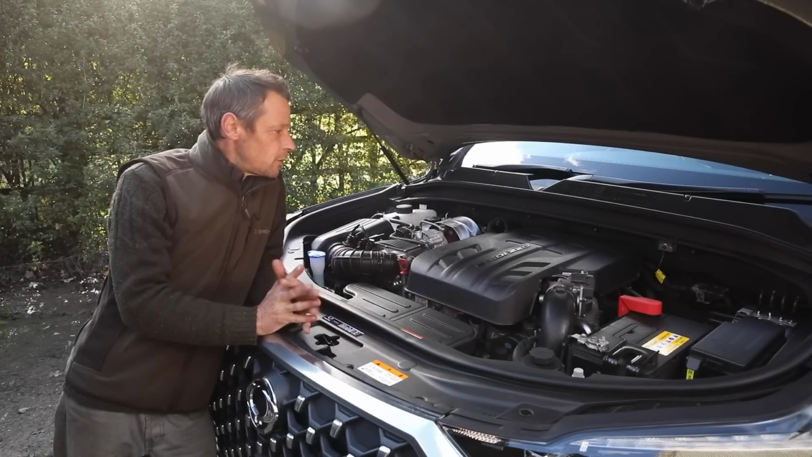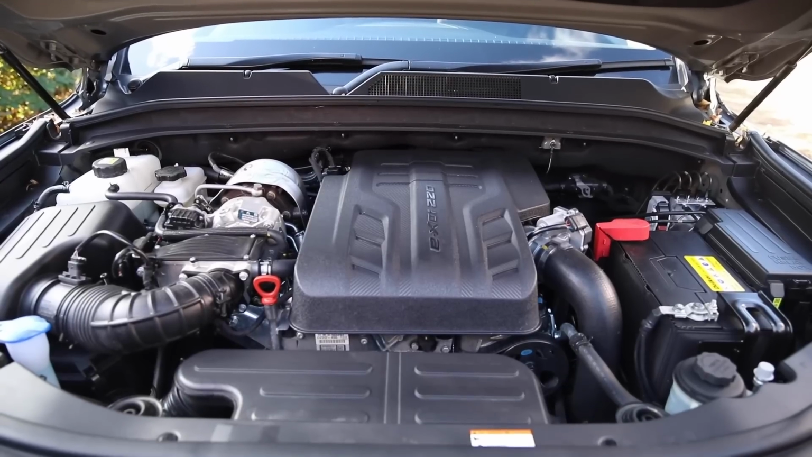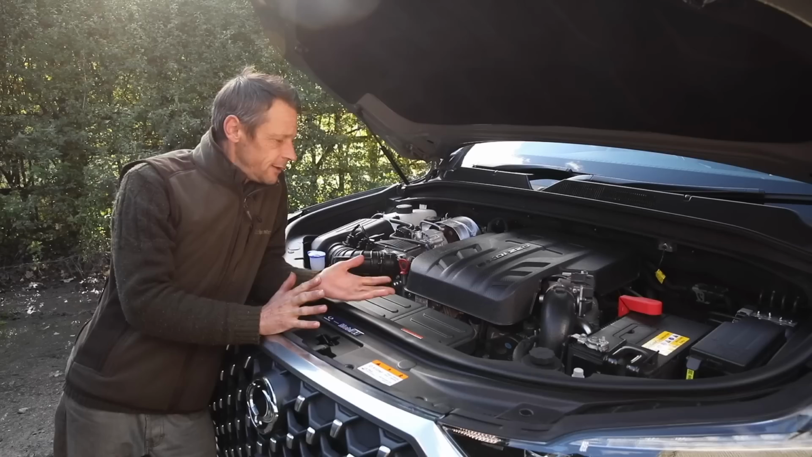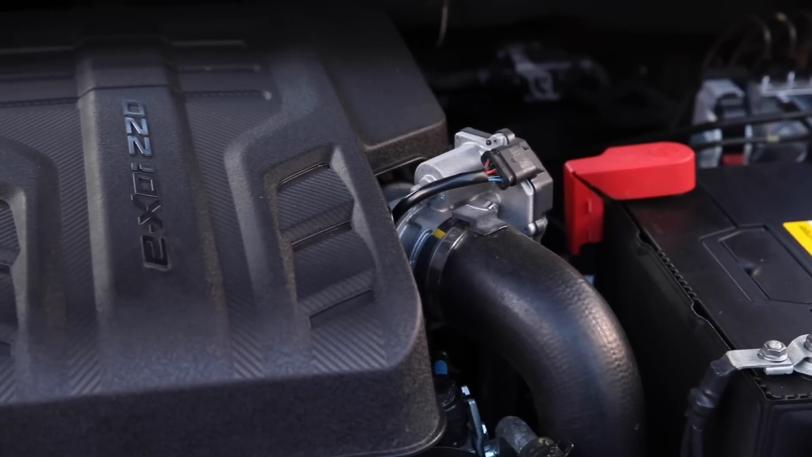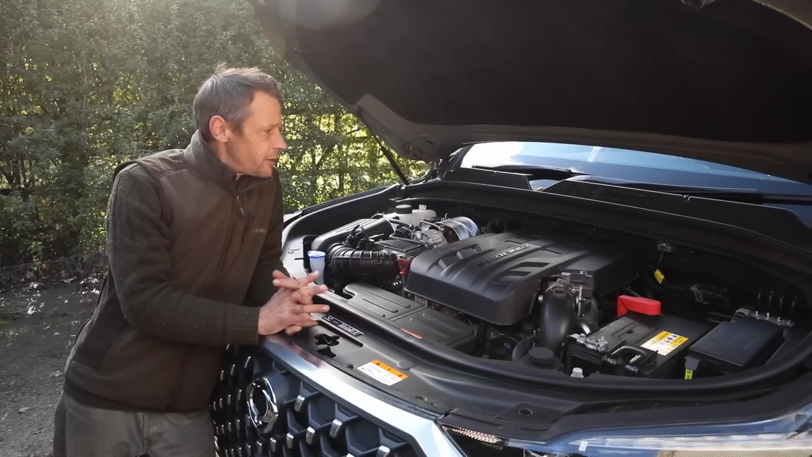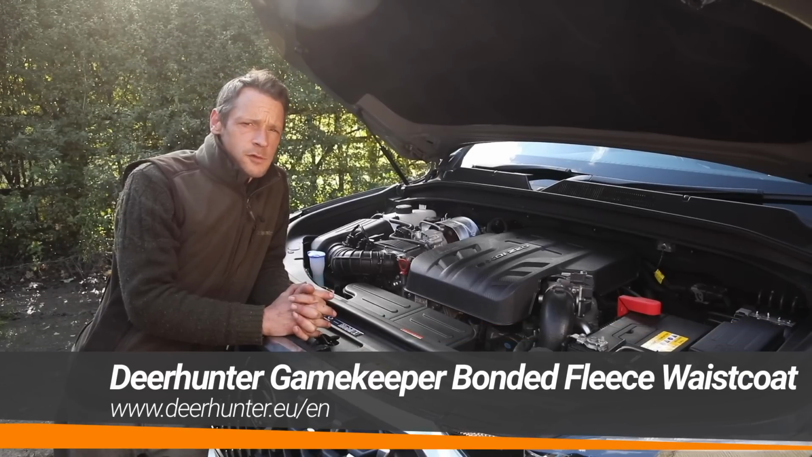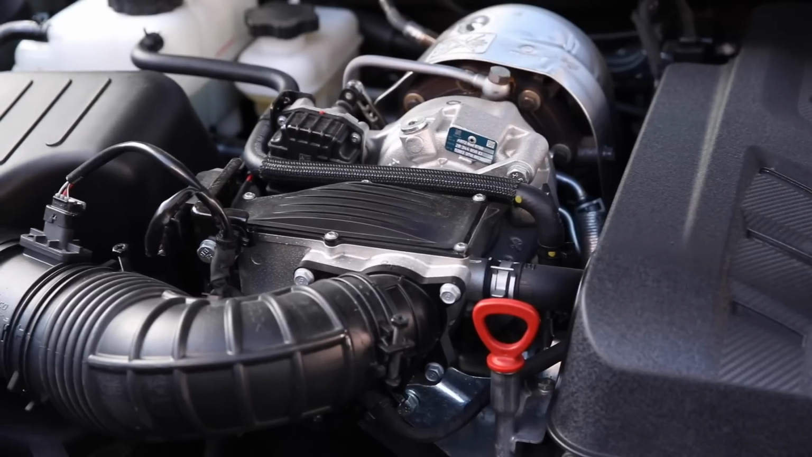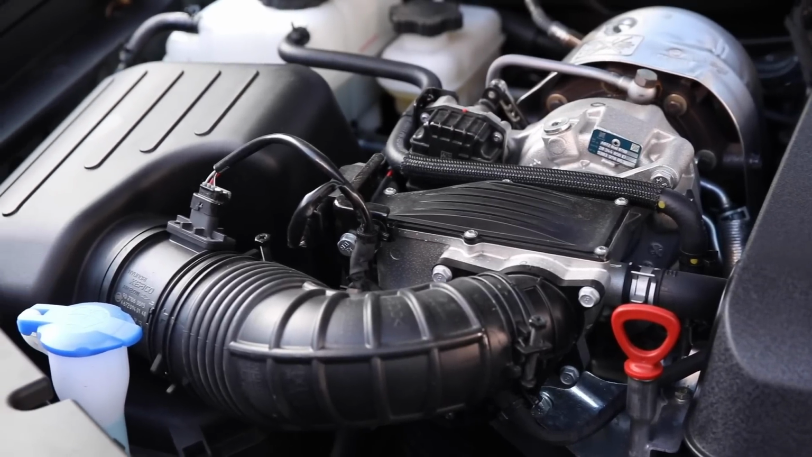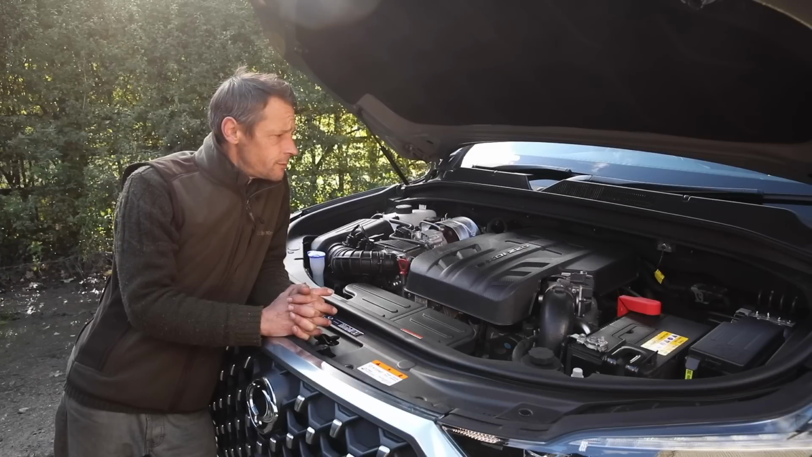The business end, we have a 2.2 turbo diesel, 202 tiny horses live within here, 441 Newton meters of torque, so should be enough oomph for towing and pulling this 3-ton beast along. She's not lightning quick, 114 miles an hour top speed, 10.7 seconds 0 to 60. So we're not going to be doing any track days in it, but yeah, a good effort nonetheless.